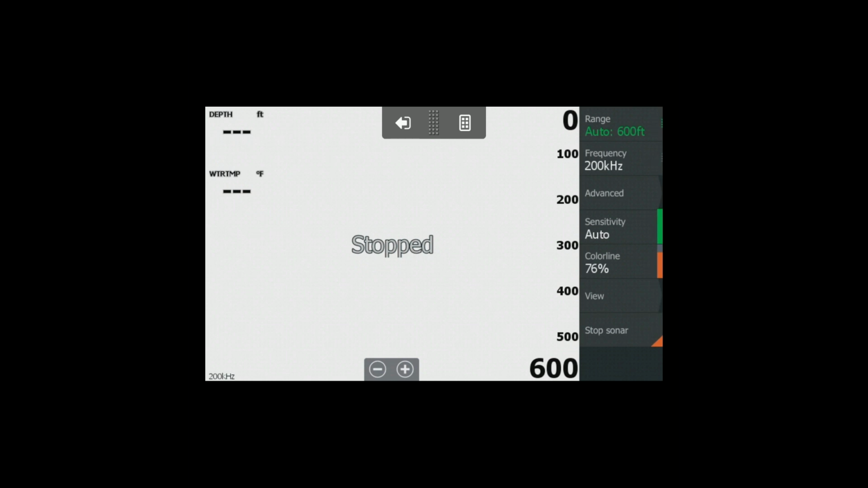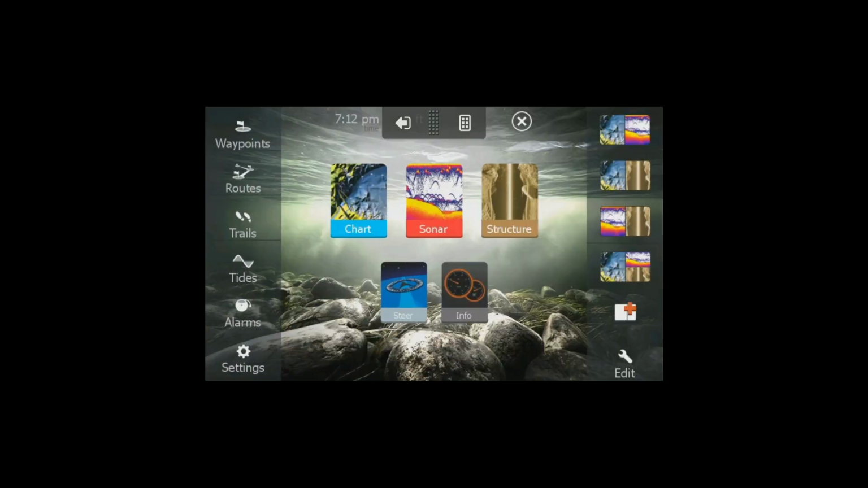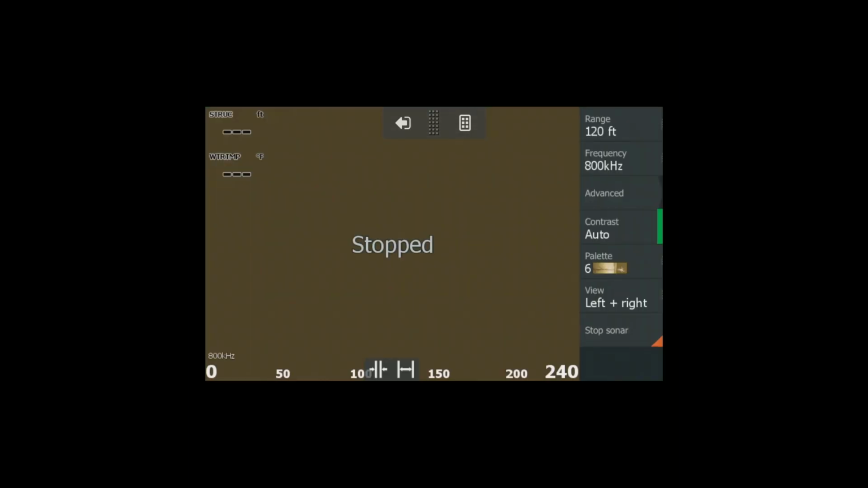And then for side scan sonar, if you go back up to the main screen and pick structure for structure scan, that's Lowrance's proprietary term for side scan. I think for that it should always be set to 455 kilohertz for Stillwater, since it's relatively shallow water and fresh water. I think that's the ideal frequency.